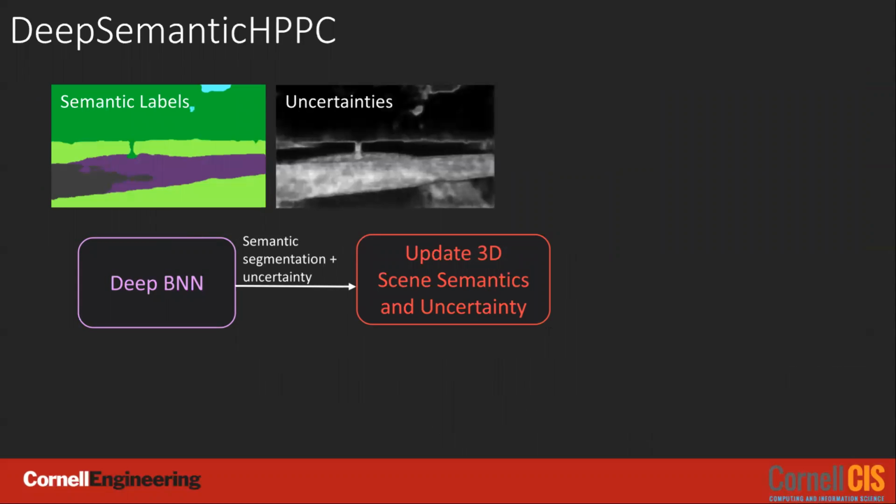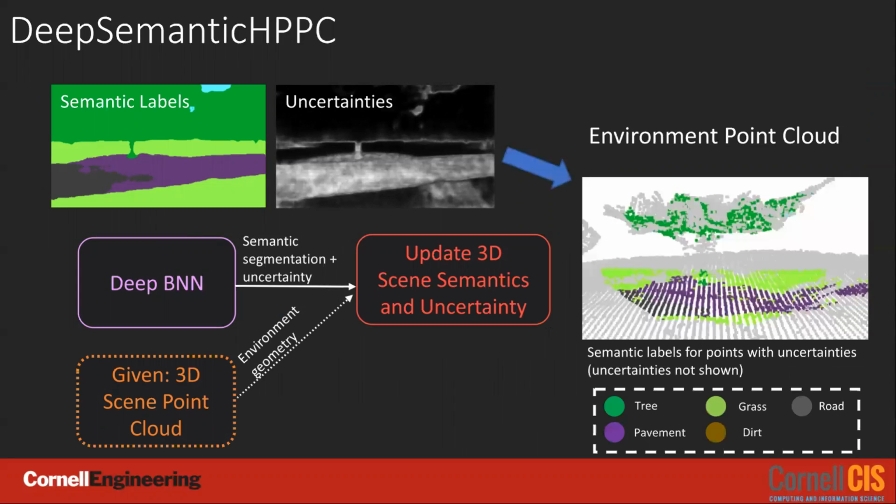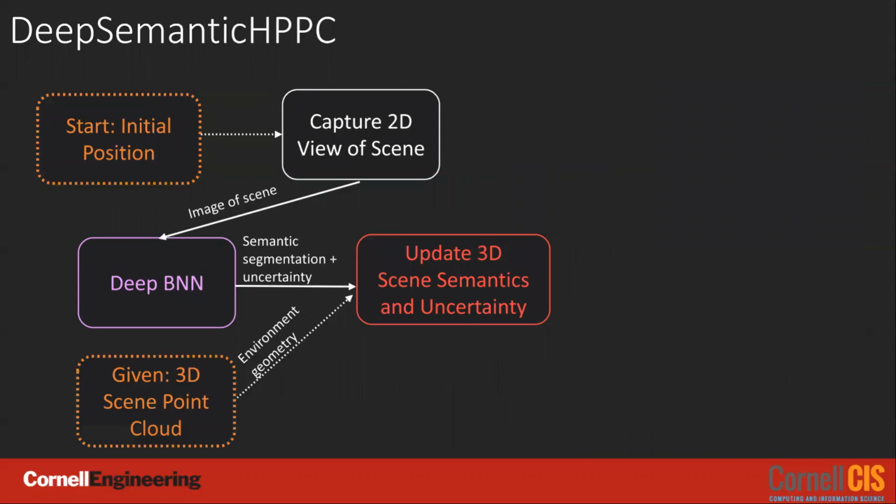The next step is to fuse the measurement into the world belief of the planner. We take the semantic labels and associated uncertainties and fuse them into the unlabeled 3D point cloud. On the right is the result of the fusion of the semantic labels and uncertainties of the initial image into the point cloud. Now that we have a map with some semantic information, although uncertain, we can begin to formulate possible paths.